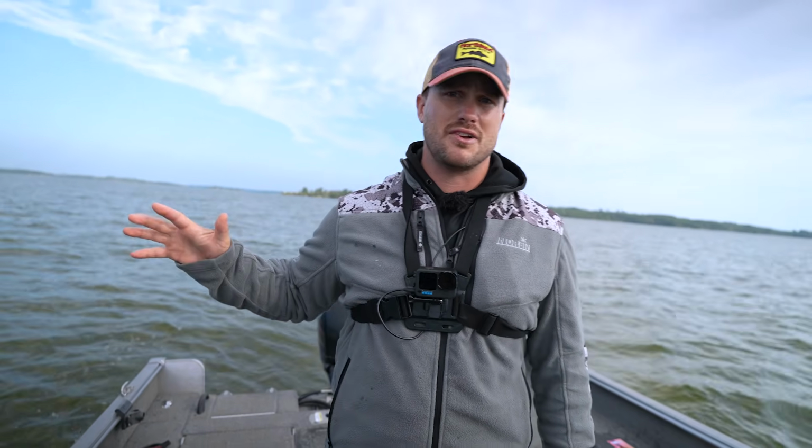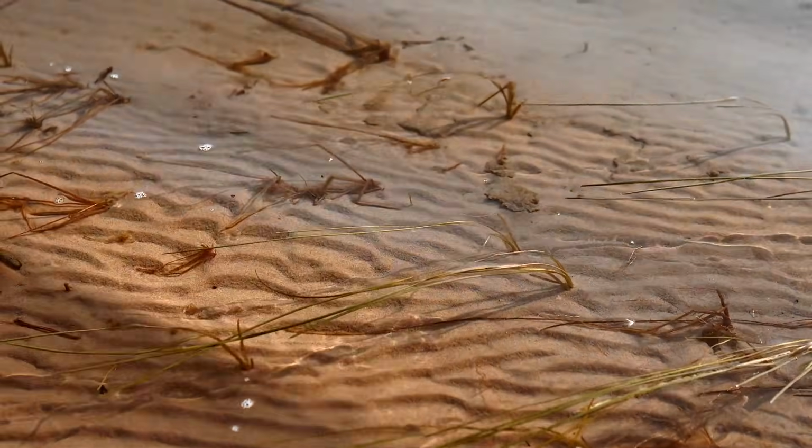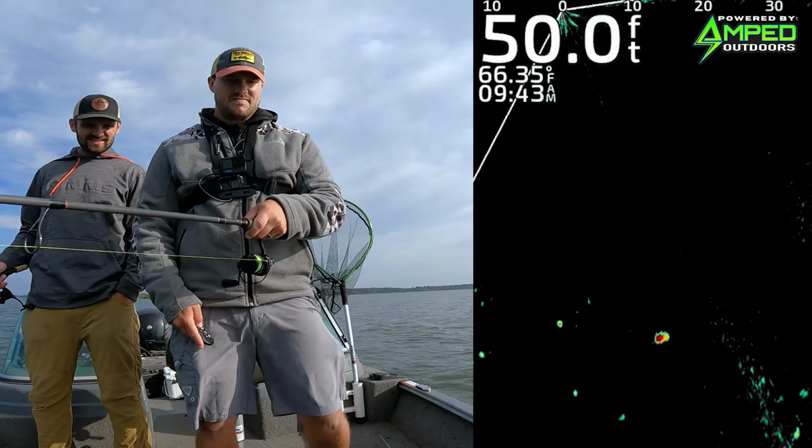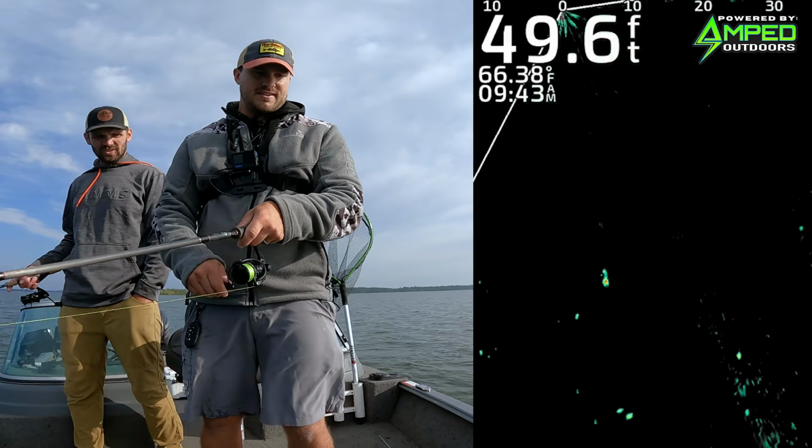But again, you're not looking for weedy areas, you're not looking for that during this shallow bite. It's a lot of sand, covering a lot of ground, finding these pods of fish just roaming, chasing this bait. There, it sees it. Get it to come up? Yep.